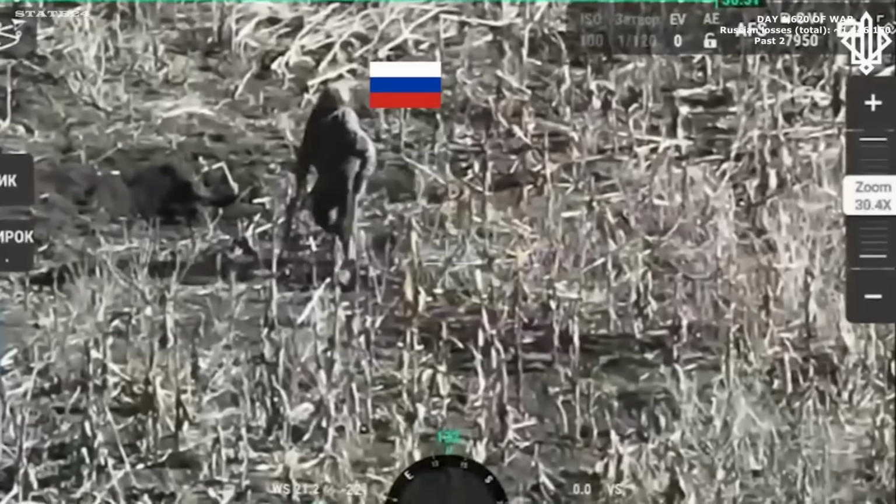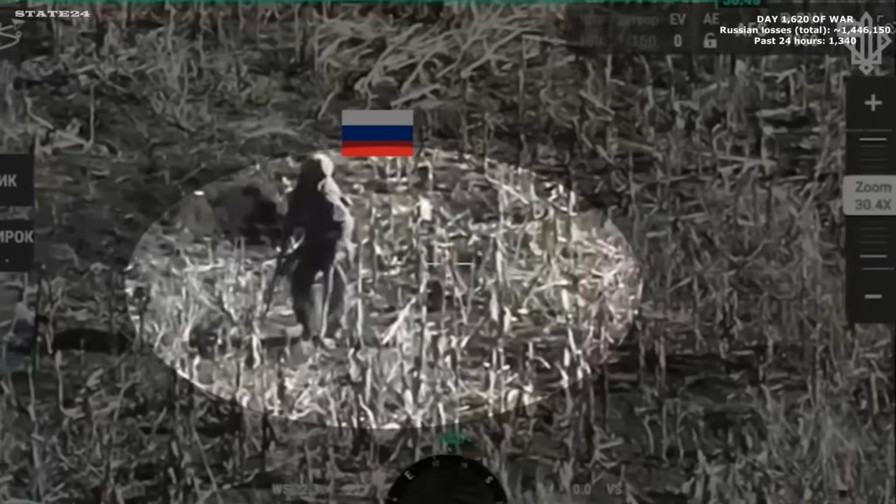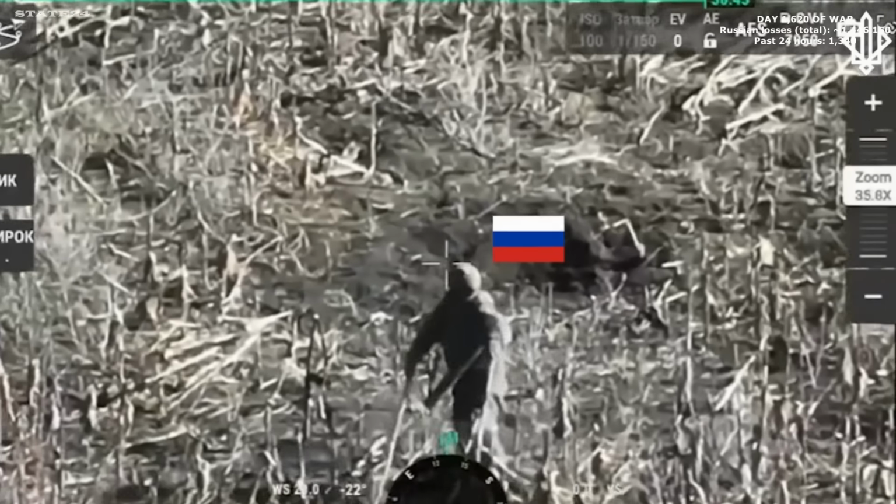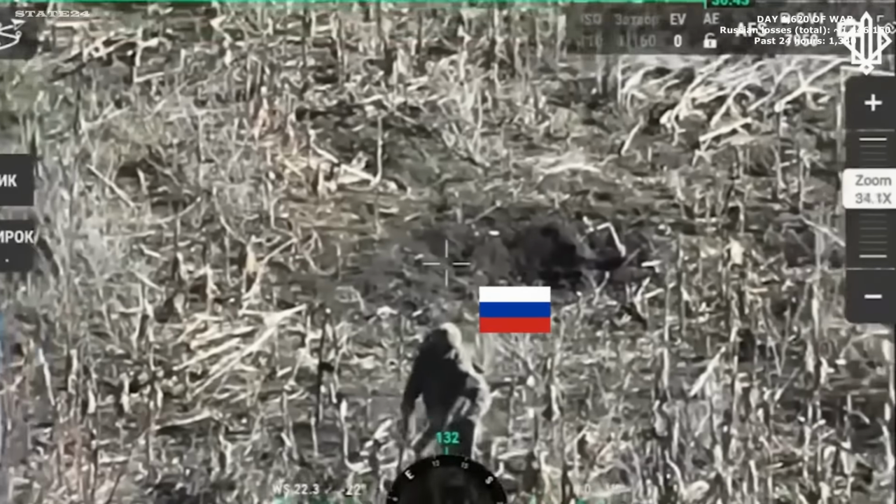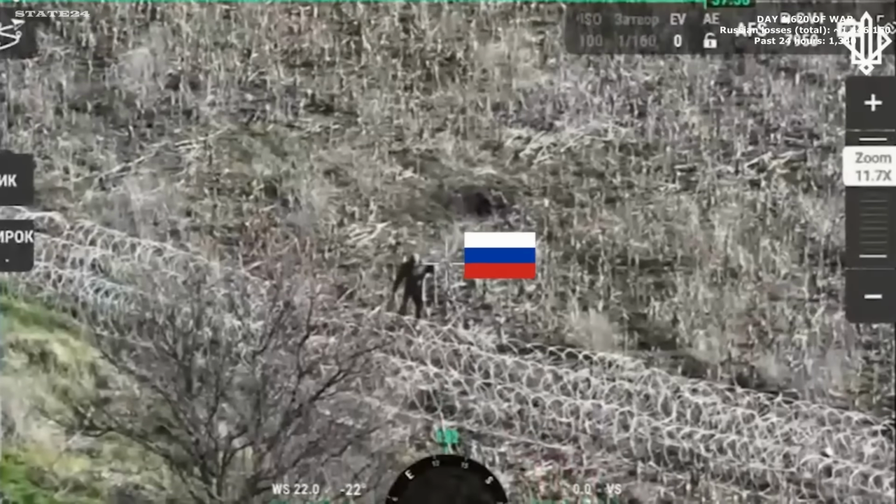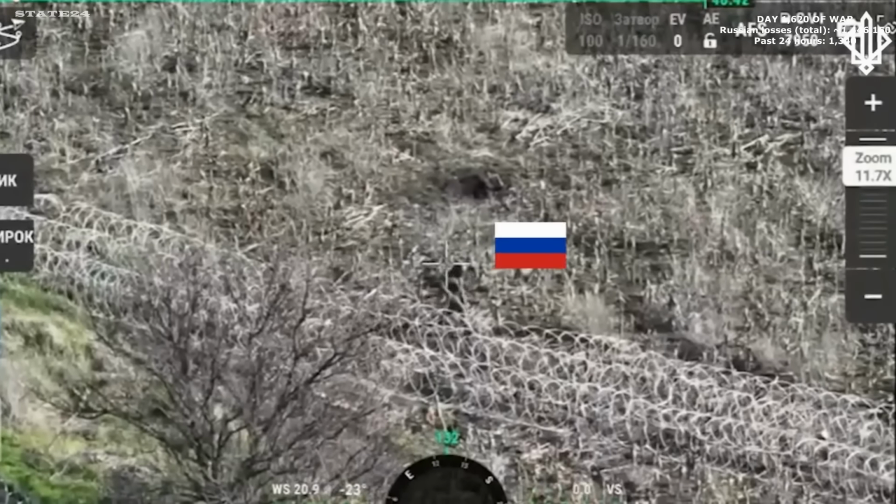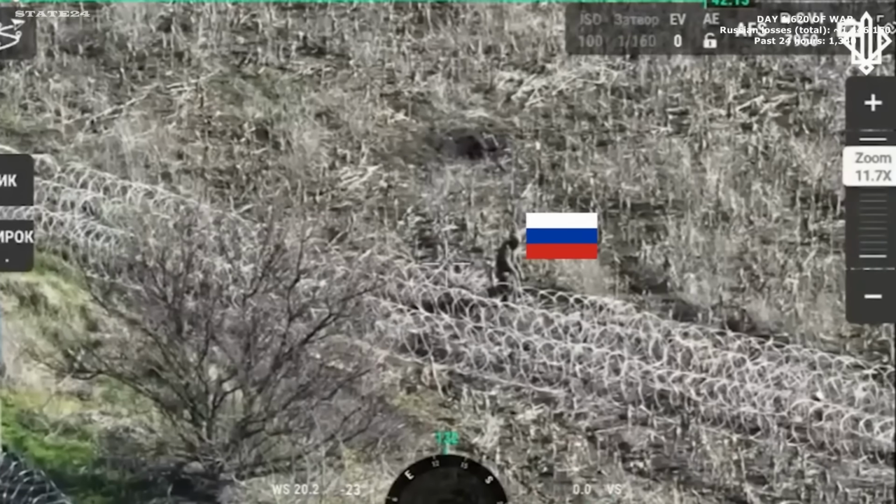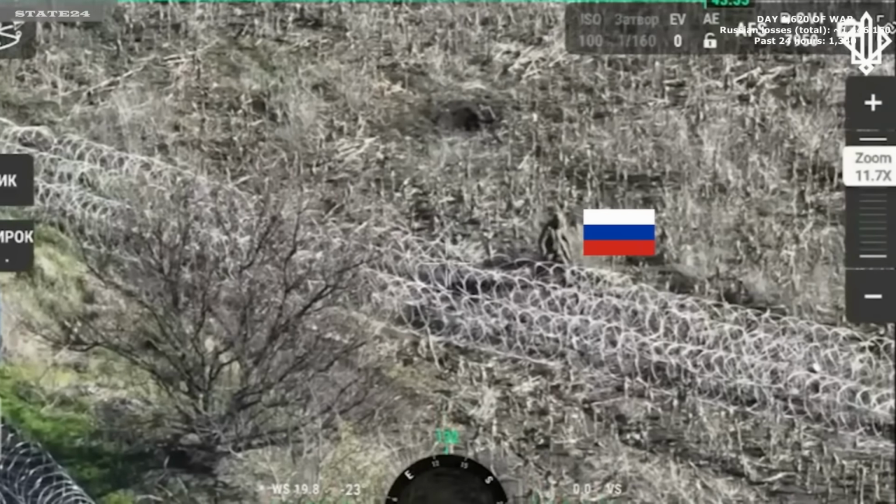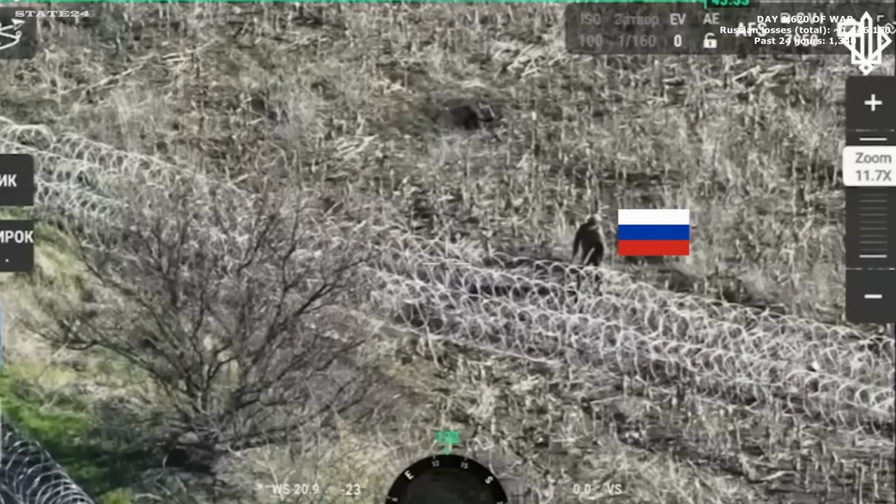2 sticks, barely walking, a Russian soldier in no condition to be anywhere near a front line, somehow reaching the edge of Ukrainian defensive positions. He tries to push through the wire barriers. None of it works. That's when he notices the reconnaissance drone watching from above. The sticks get abandoned. The pace his legs could barely manage suddenly finds something extra.